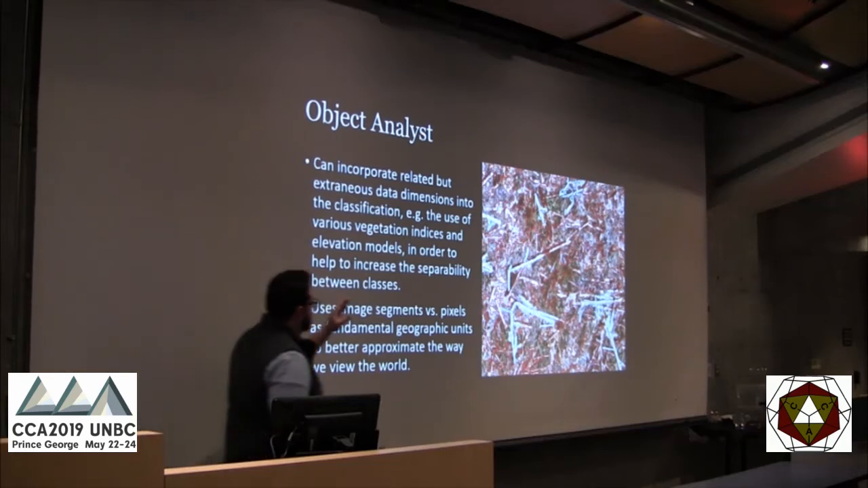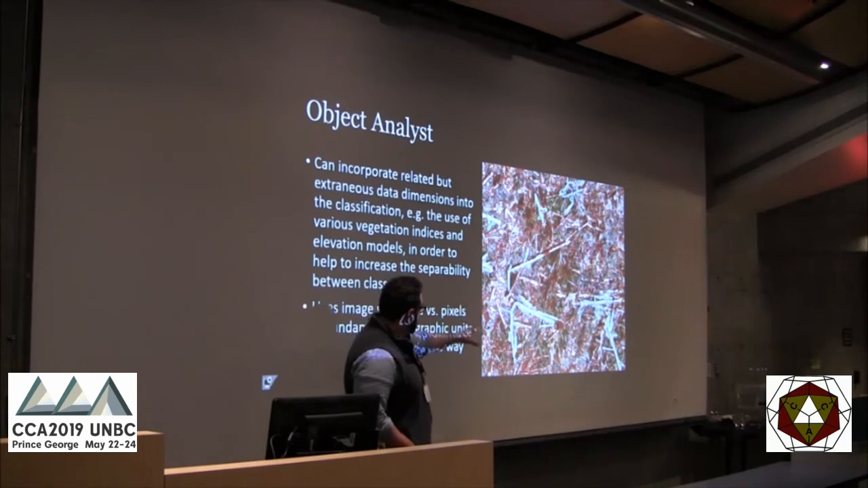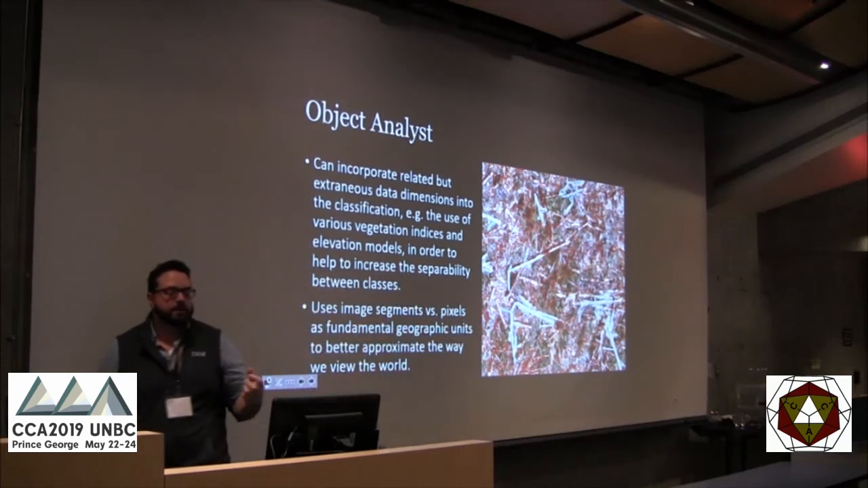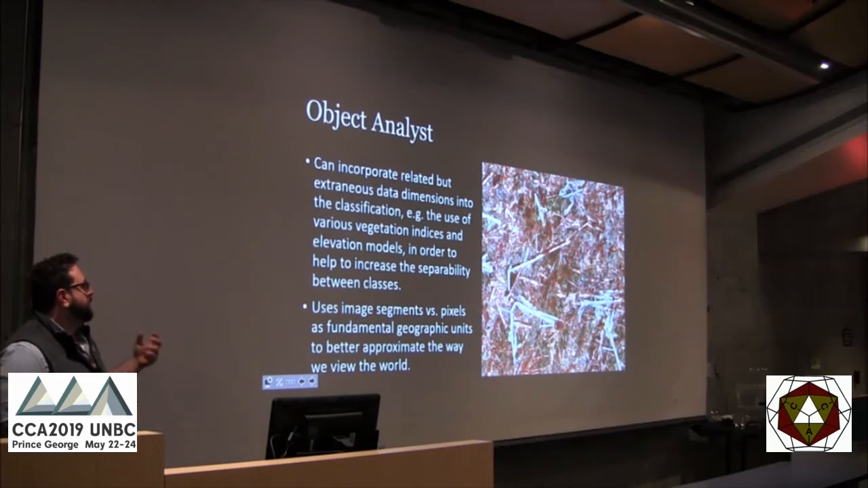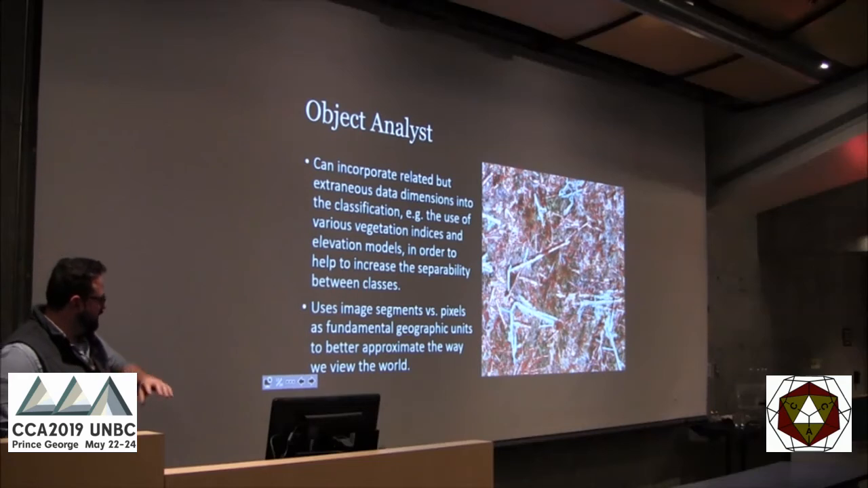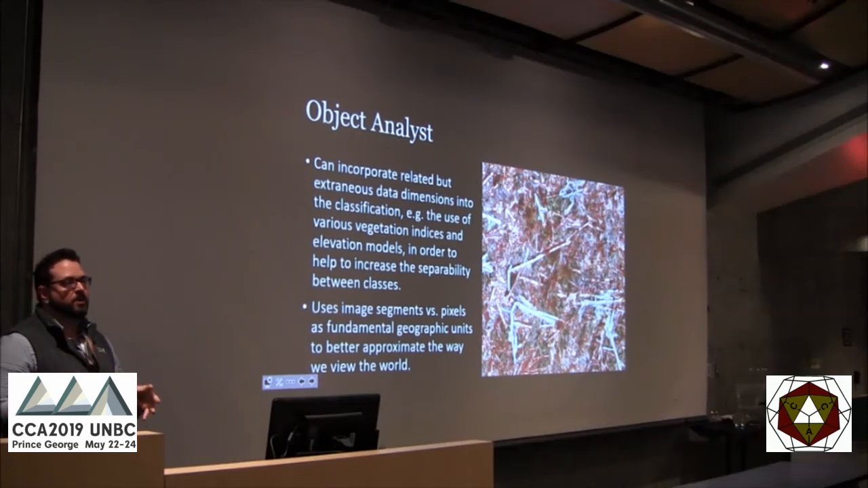So here we see that all the logs are highlighted within this little area, and they each have their own generated polygon. I found that it was easier to pull out surface information, all the features of all the logs on the ground, all the logs on the piles, compared to the piles themselves, which are a homogeneous mass of other spectral elements.